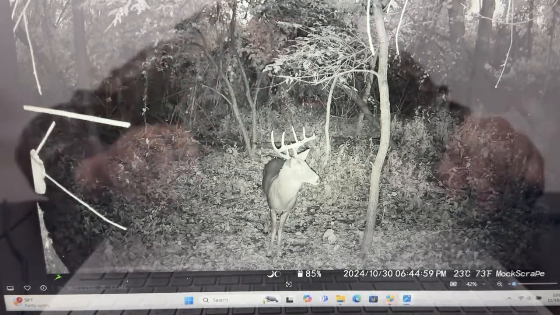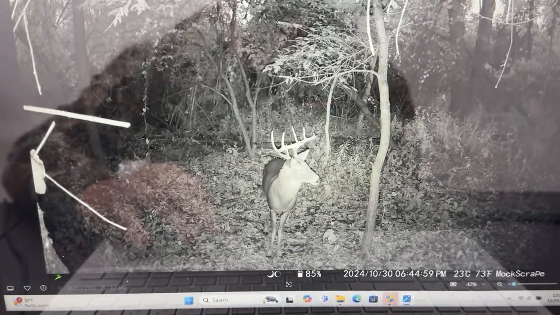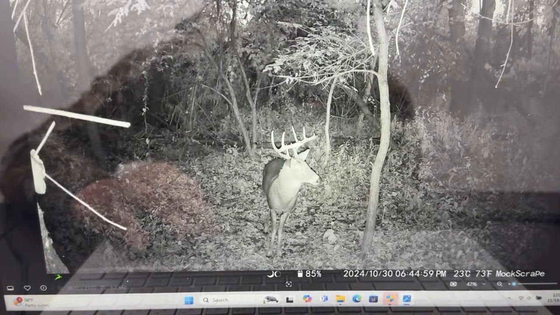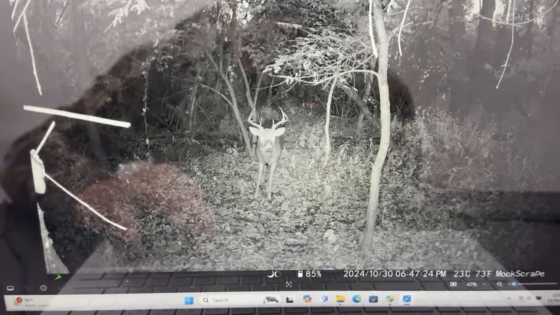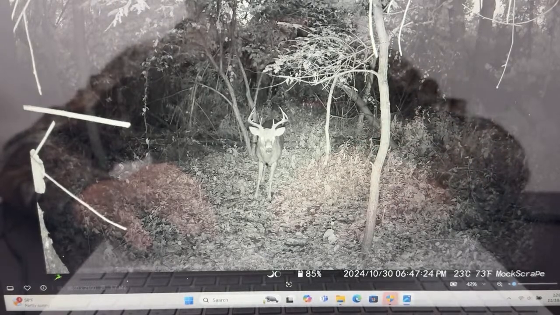So we have a nice 8-point right now. We have this big one. He's just getting leafy. Yeah, so that is a 10-point right there, with the 2 little claws in the front. So that's a very nice buck. We had the 8-point there as well. Now this one right here is a different one. I think this is the 8-point.